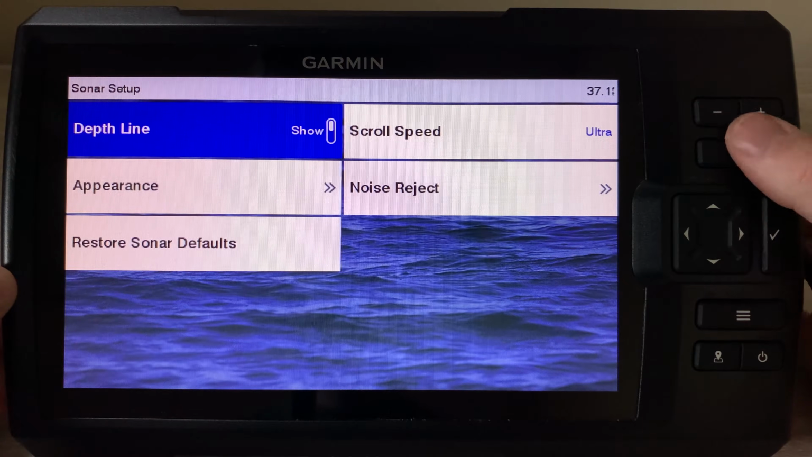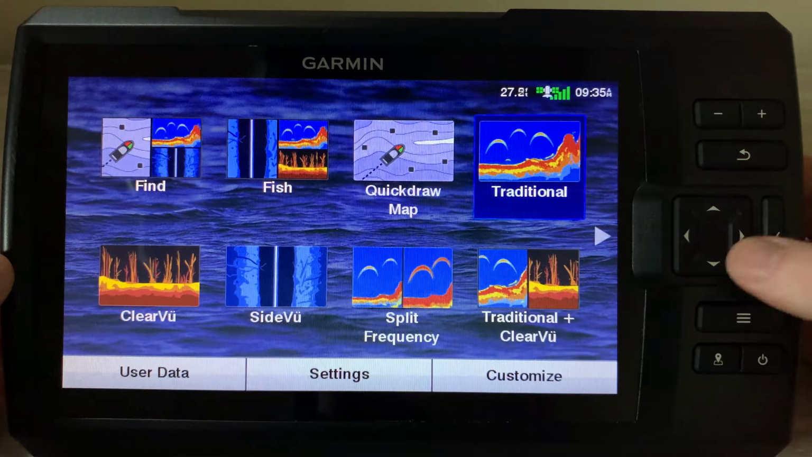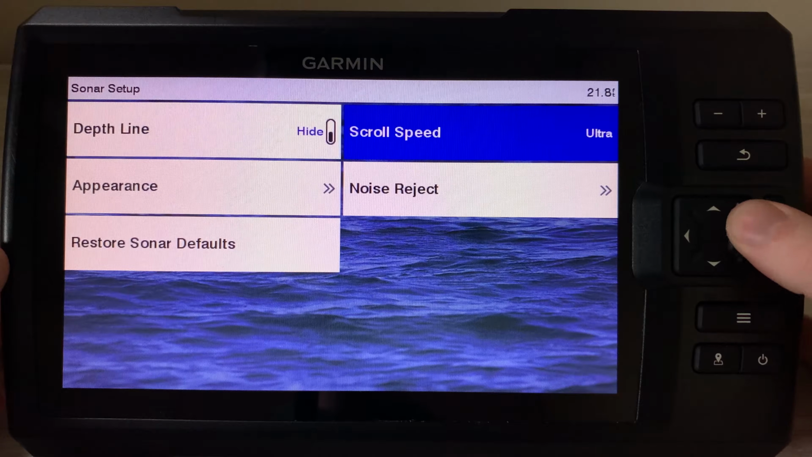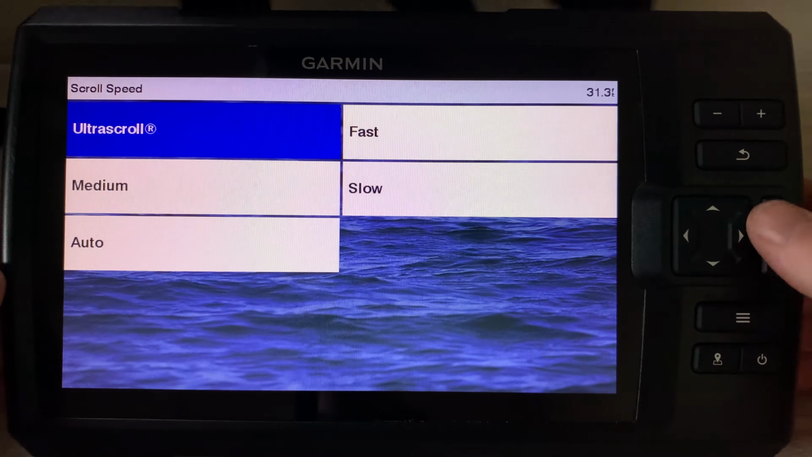So we have a depth line. So if we go back, we can see that depth line is going to show up, and you can move that around to see if you want to find where something is. Okay, if we go back in, sonar setup, I'm going to turn that off. Okay, scroll speed, they have a few different scroll speeds. So if you know how fast you're going to be going, or if you just want a certain scroll speed. I have selected the ultra scroll, which basically adjusts the scroll speed based upon how fast you're traveling, the way I understand it, to make it look as normal as it should, because otherwise if you speed up or slow down, it could shrink or grow what we're looking at.